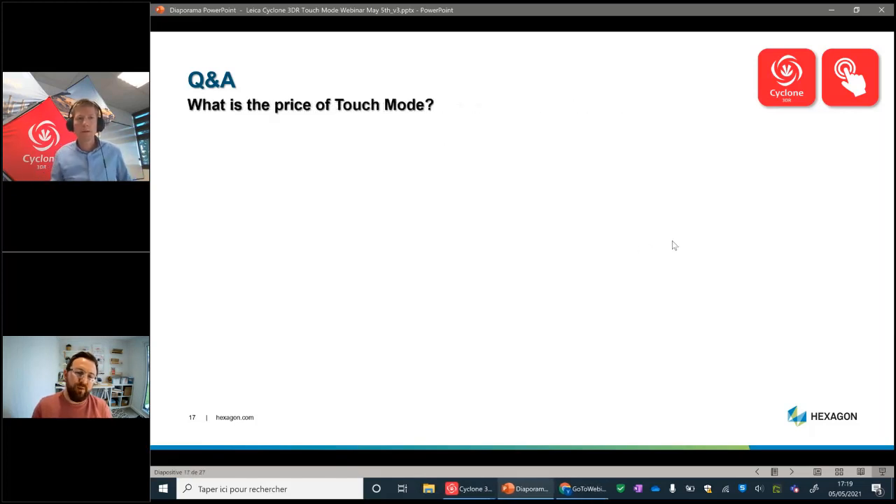Okay. What's the price of touch mode? Quite an important one. Whenever I'm running a webinar, I'm very clear on not talking about pricing. There are various reasons for that. One, we're talking about a solution and it's down to the customer to decide whether they want it, but also there are regional variations, and we're often doing a global webinar. So I can't rightly say the price in Europe is X and in the US and Canada it's a different price. So, what is the price of touch mode, Yannick?